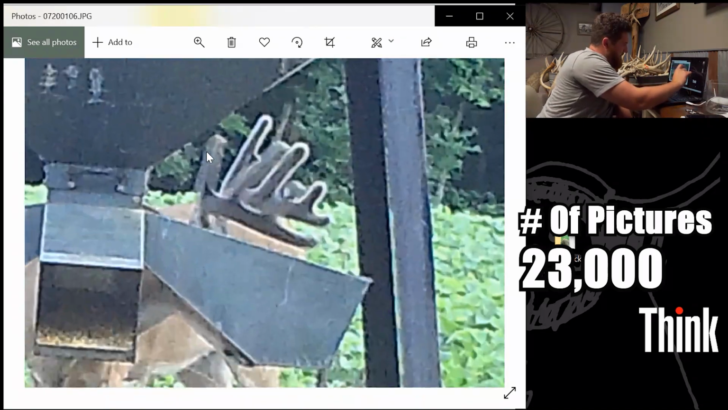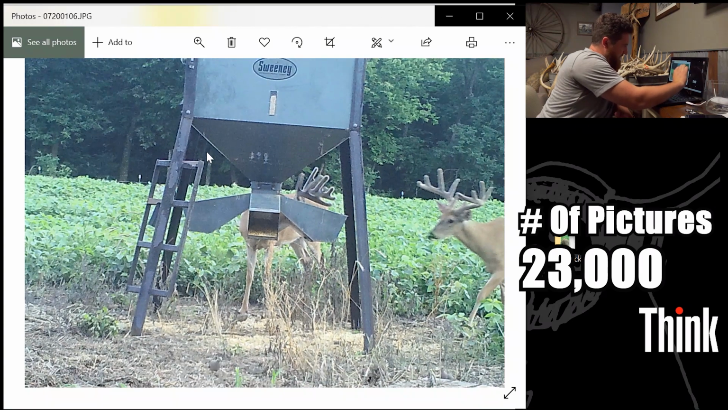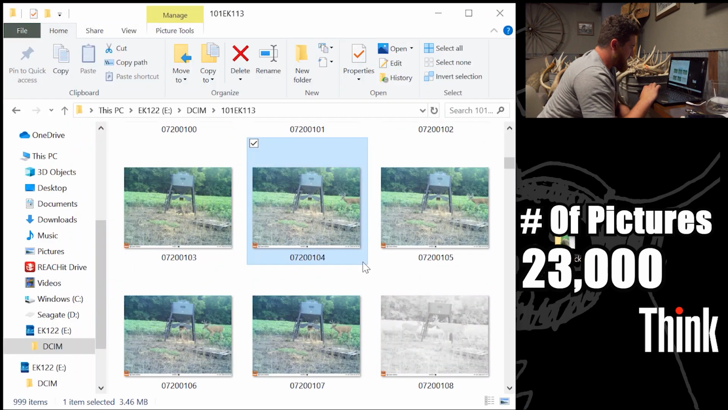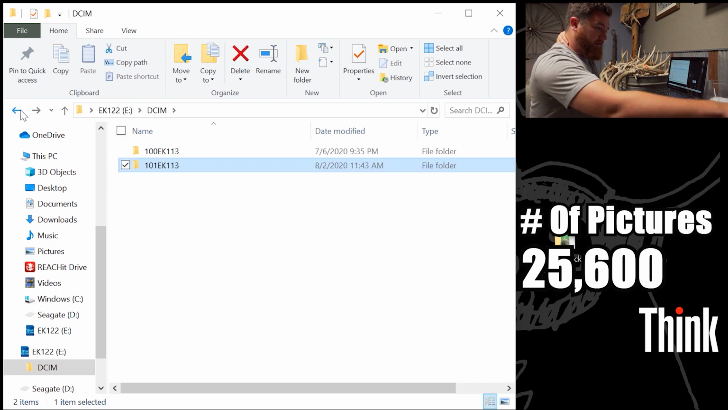And then this is another nice buck. Just going off of what I see there, I'm definitely not a shooter, I wouldn't say, but like a 4-year-old. Just a cool deer. $1,500.